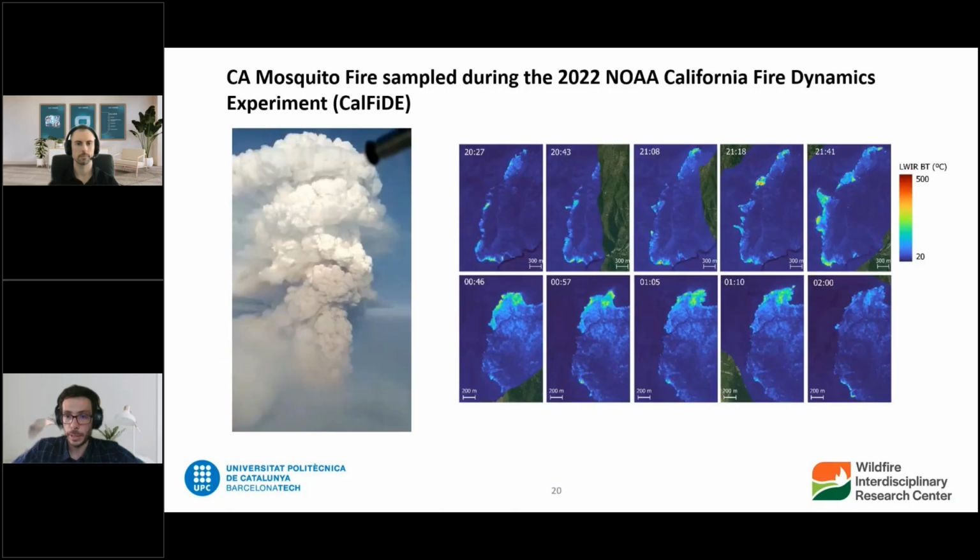Well, things are relatively easy. They're not necessarily easy, but relatively easy during a fire experiment, when you know where the fire is and when it's going to happen, right? Those are field experiments like the one I just showed. But we have a limitation in the size and intensity of the fire that we can generate on purpose, right?